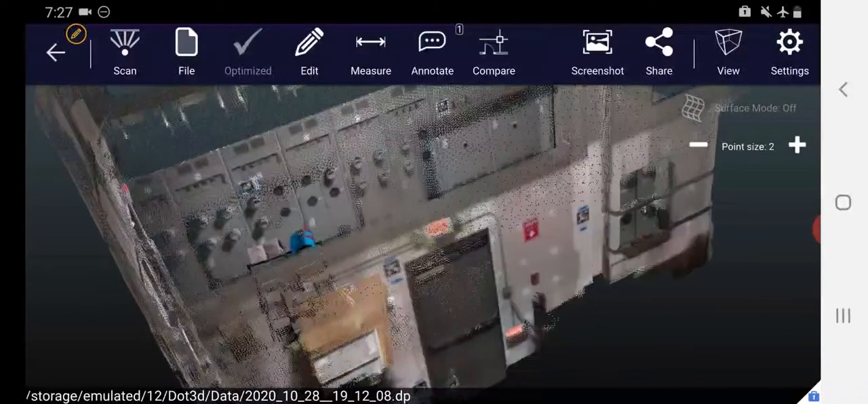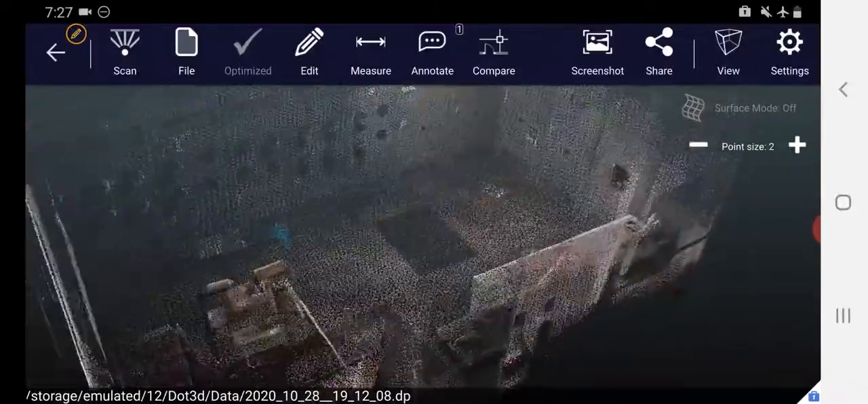Now we're going to go through some of the functionality that you have at your disposal once you've finished your scan. It's worth noting that everything that happens in Dot3D after the actual scanning itself can be happening on your device you captured with. This includes the optimization that we already did on here, or it can be happening in Dot3D Edit, which is our editing version of the software that includes everything except scanning and is available for your laptop or PC, for example. But in this case, we're going to do it all on the same device.